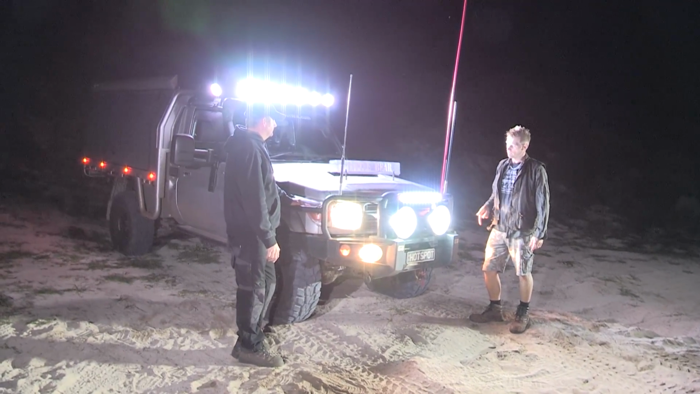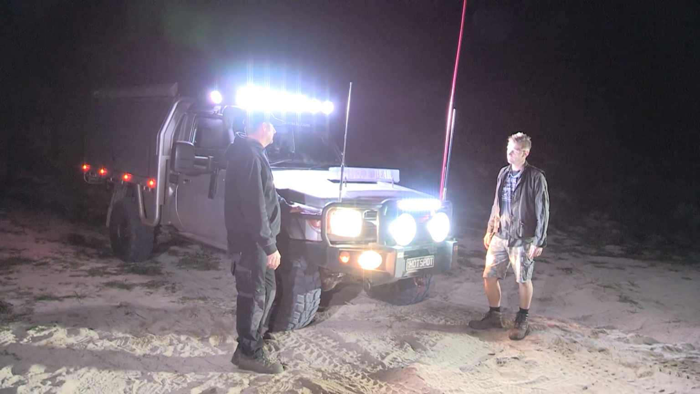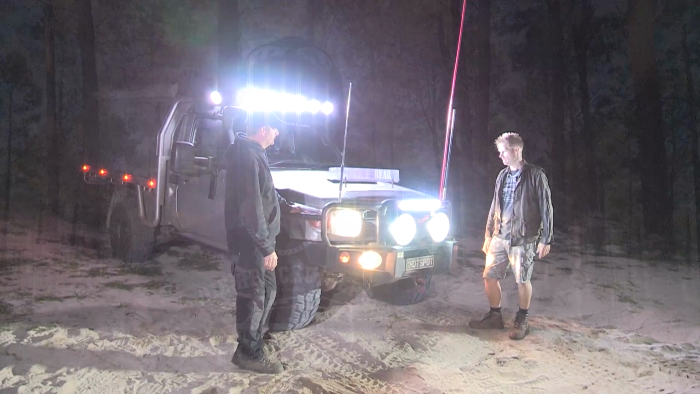Which ones make the most difference for you off-road? The roof lights definitely make the biggest difference, because I can angle them in any direction I want. So there again, roof lights. Roof lights, roof lights.